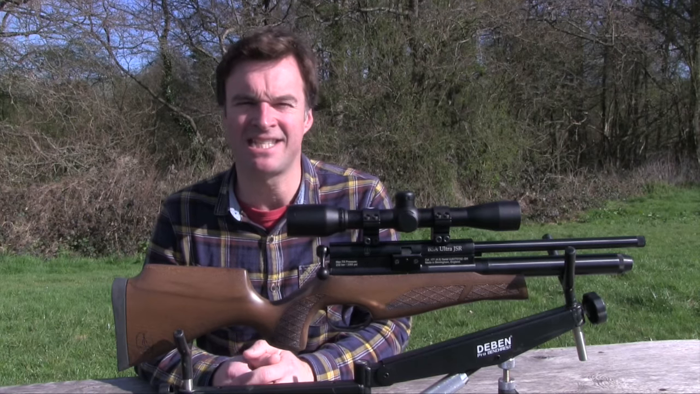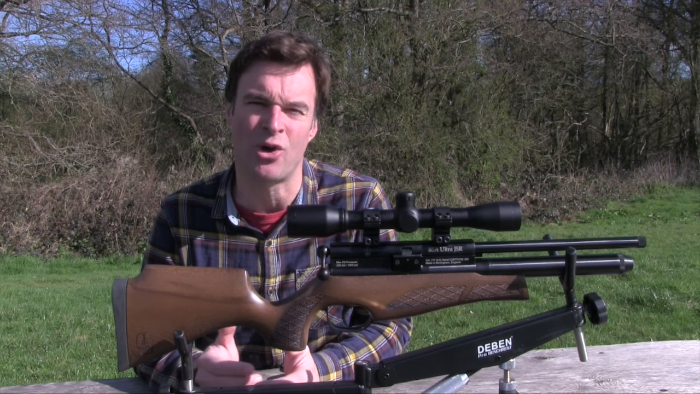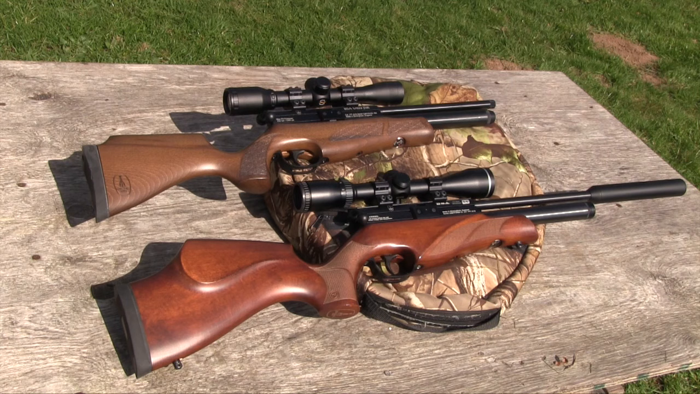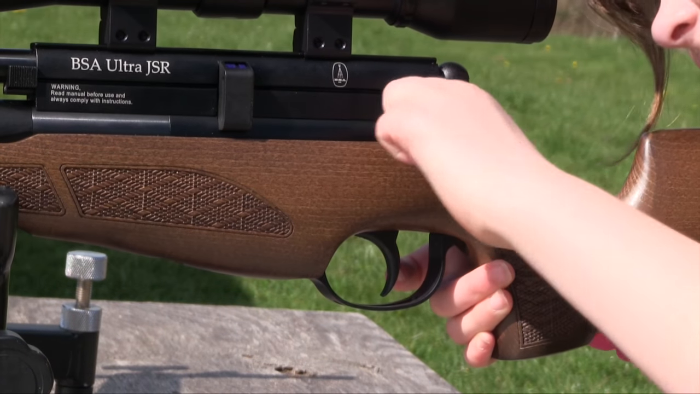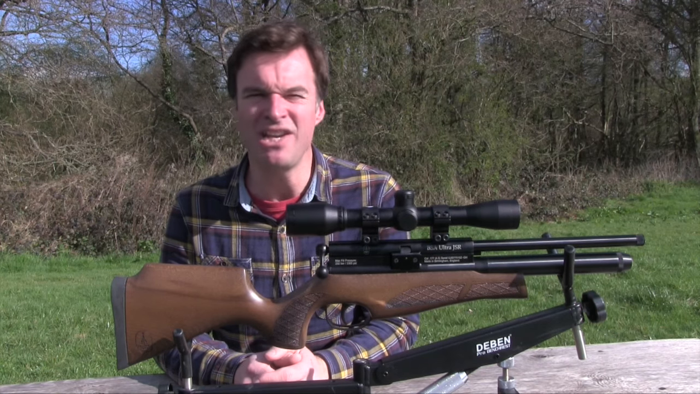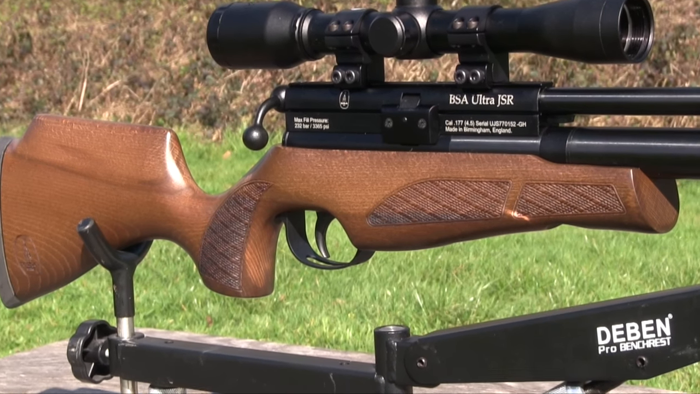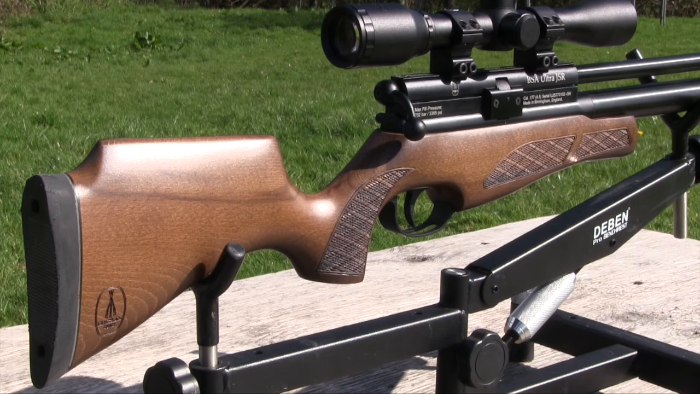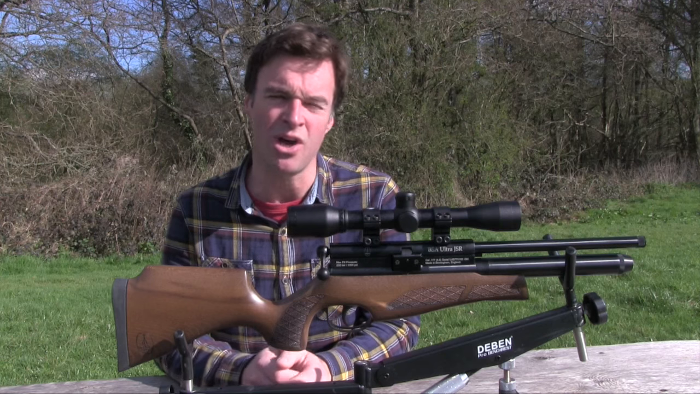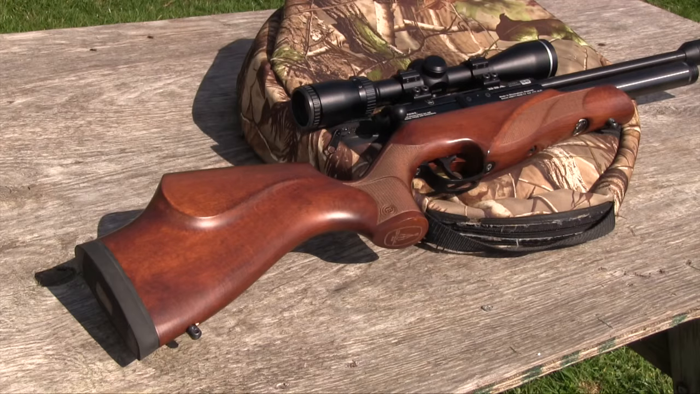As the name suggests, a key difference between this gun and the standard Ultra is its stock. It's been significantly reduced in size to make it better proportioned for smaller shooters. It's also narrower to suit small hands. It's actually a very nice piece of beech woodwork. The ambidextrous handle features neat panels of checkering on either side of the forend and pistol grip, and there's a nice high cheek piece.